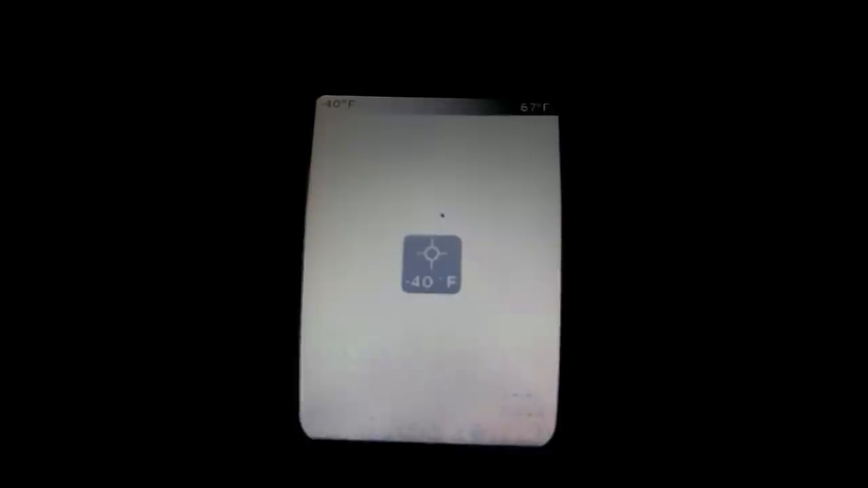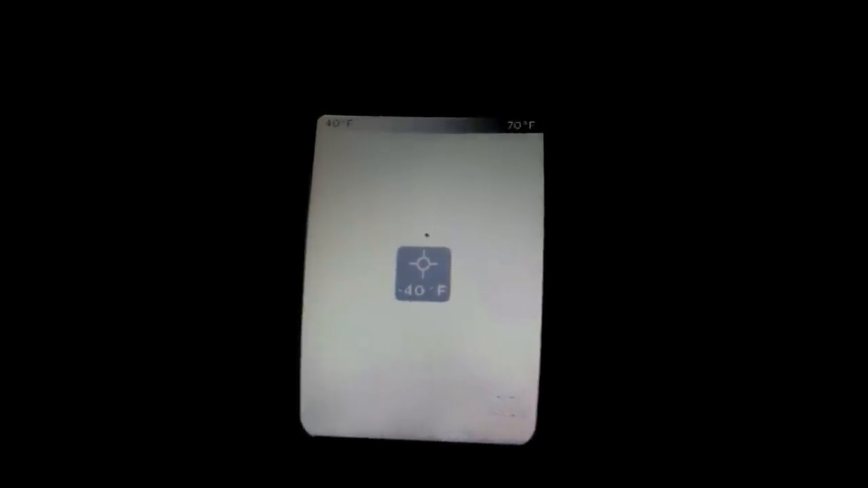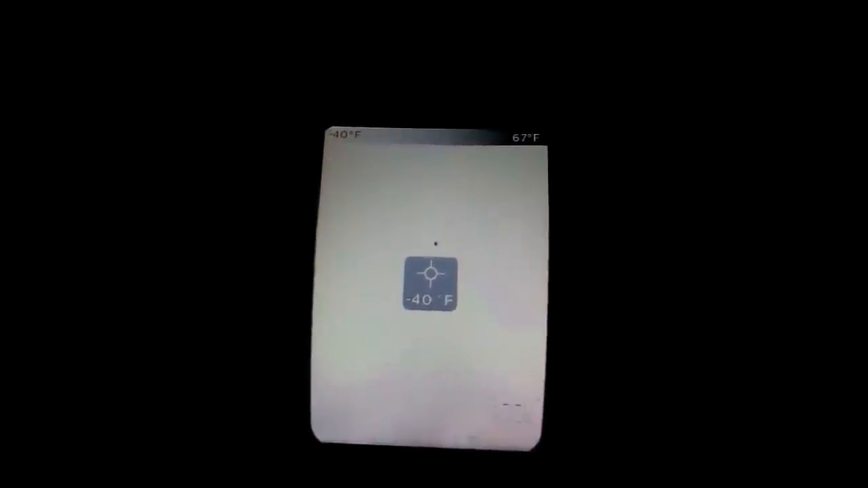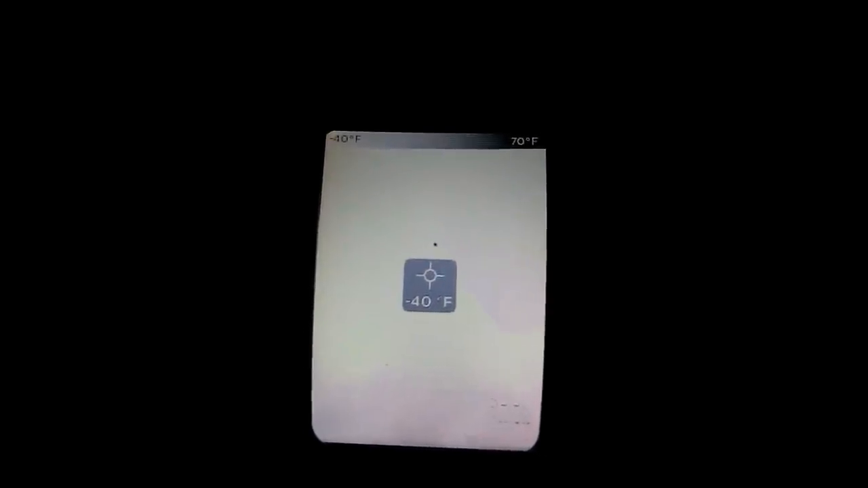Minus 40, that is the maximum I can go down to. The camera doesn't register anything below minus 40. And we got a top figure here, 71. Yeah, it just keeps on changing. And it's a bit lower than what it was when we were taking the video on the 1st of January, 72. So I expect to see similar temperatures to what we got last time.